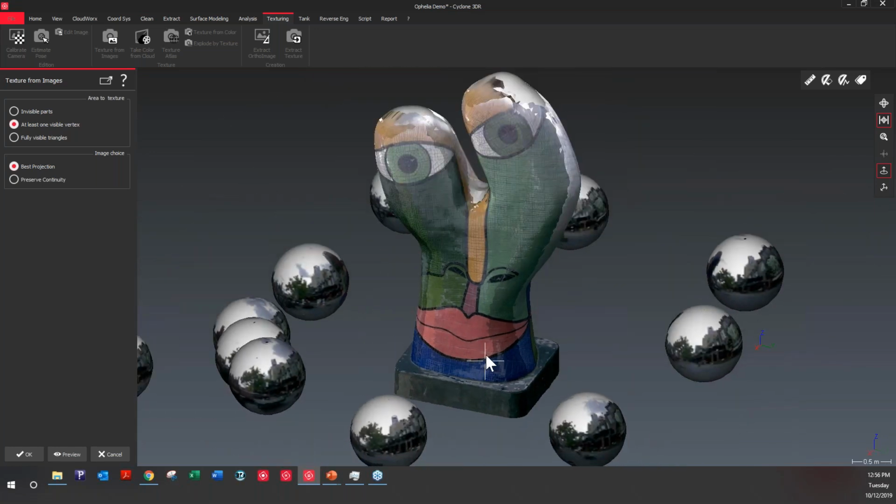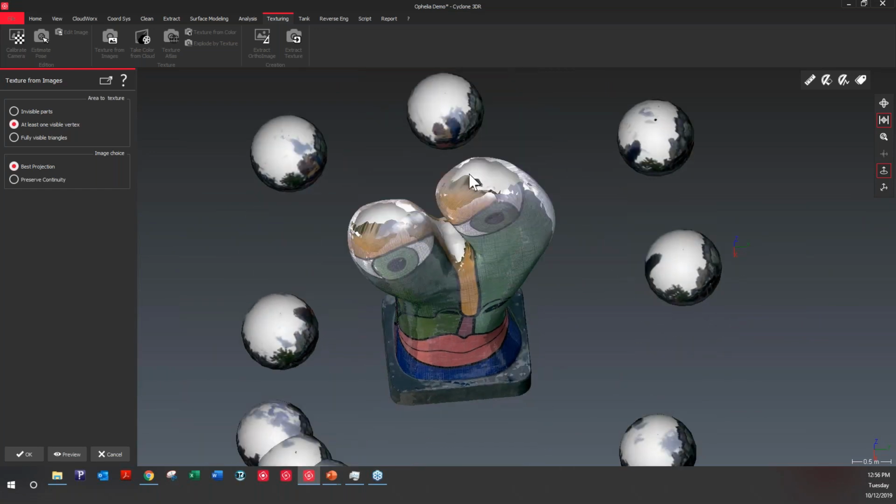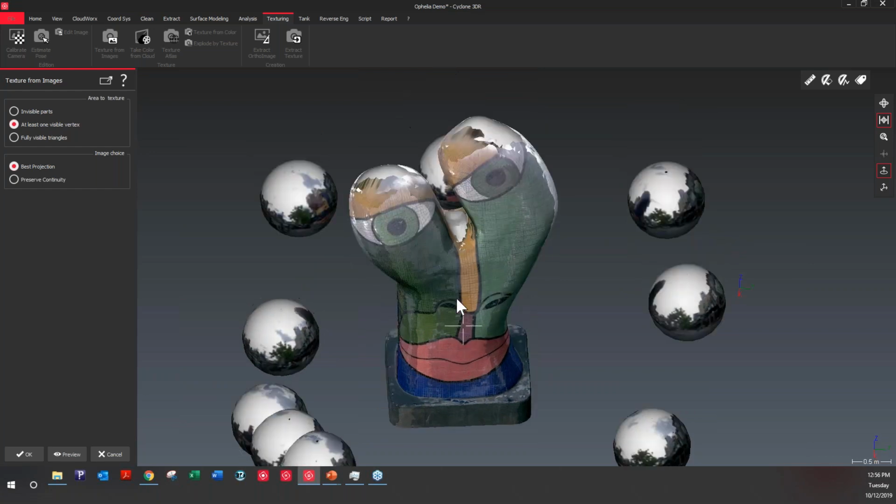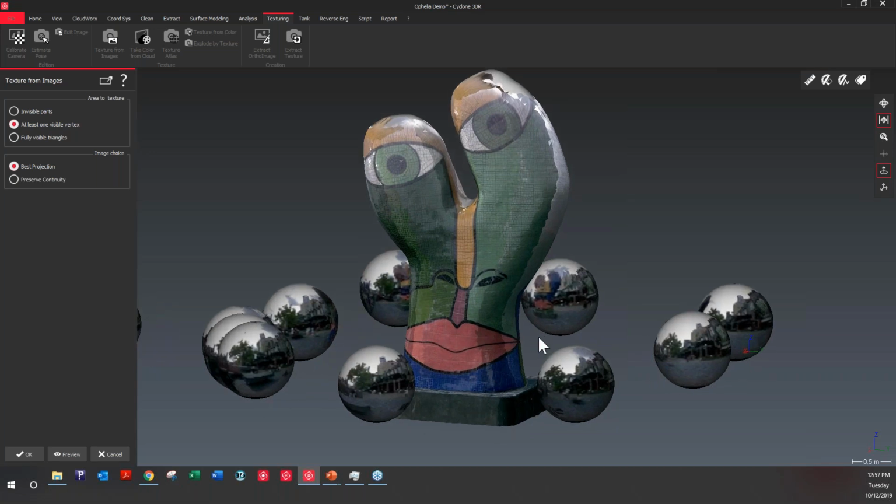And that's what's bringing the interesting part in this model here. So obviously at the top we do not have everything, so it's hard to improve that. The one thing that's not available yet in Cyclone 3DR, but that was here in 3D Reshaper, is a function to adjust the textures, to help a bit with the transition from one picture to the other.